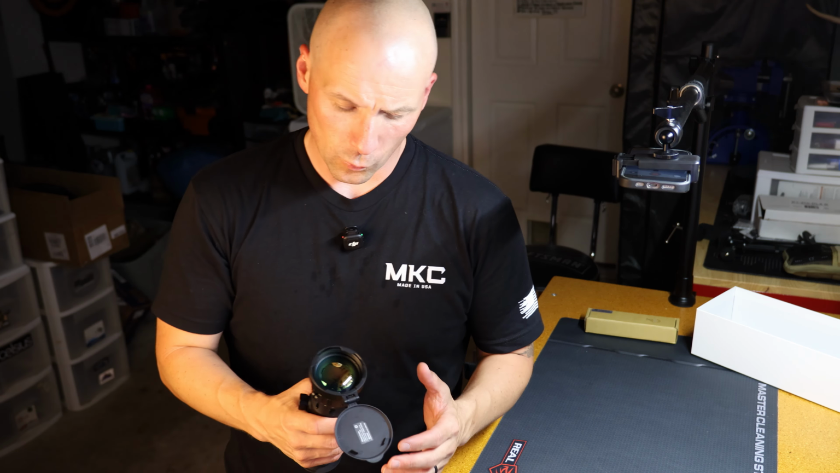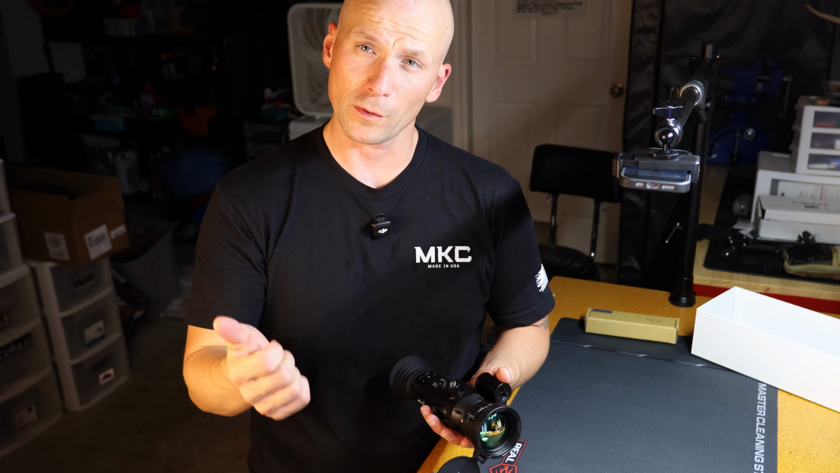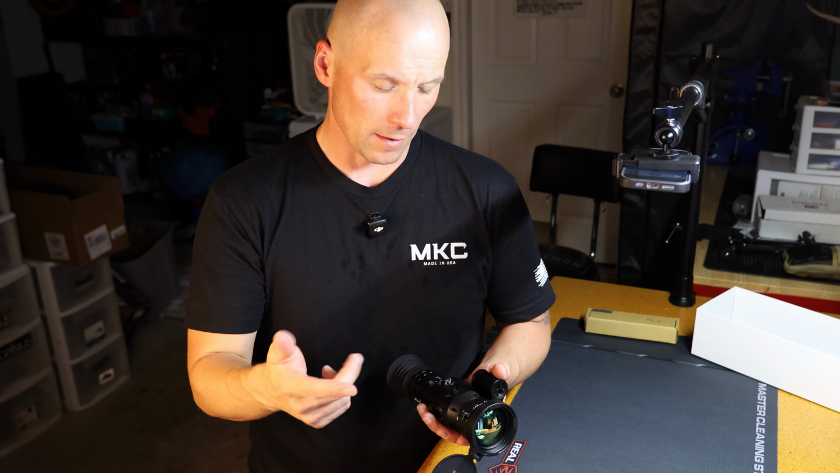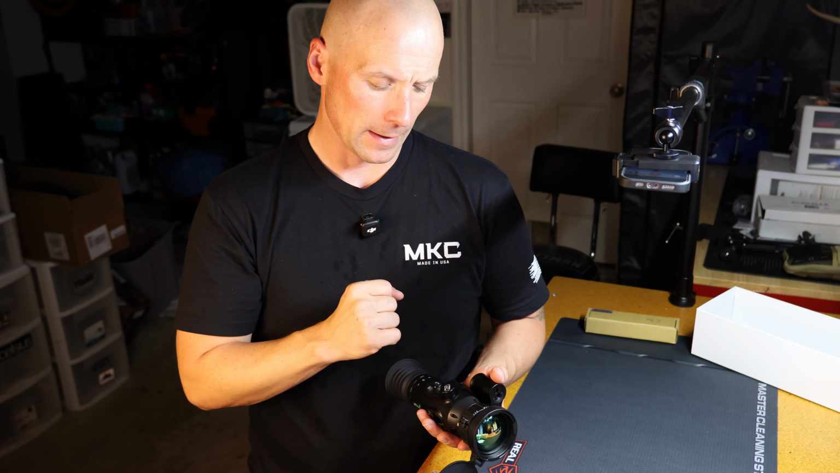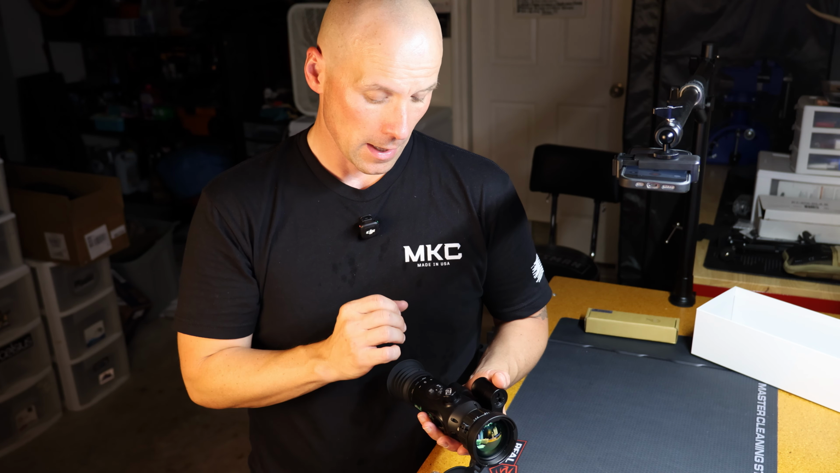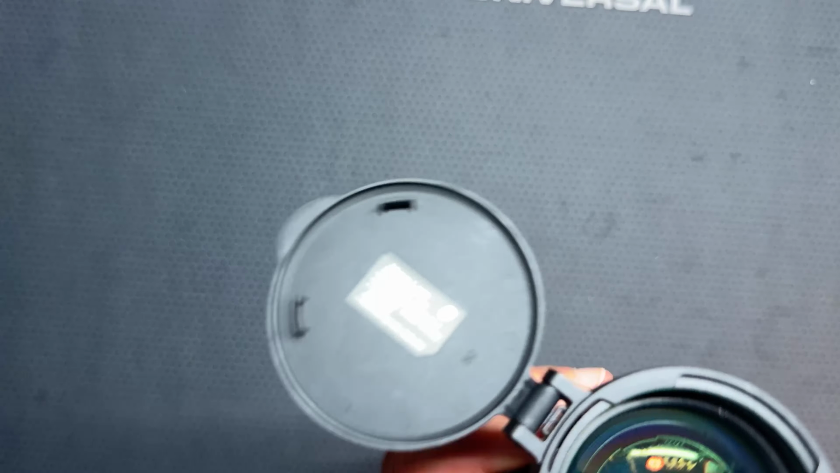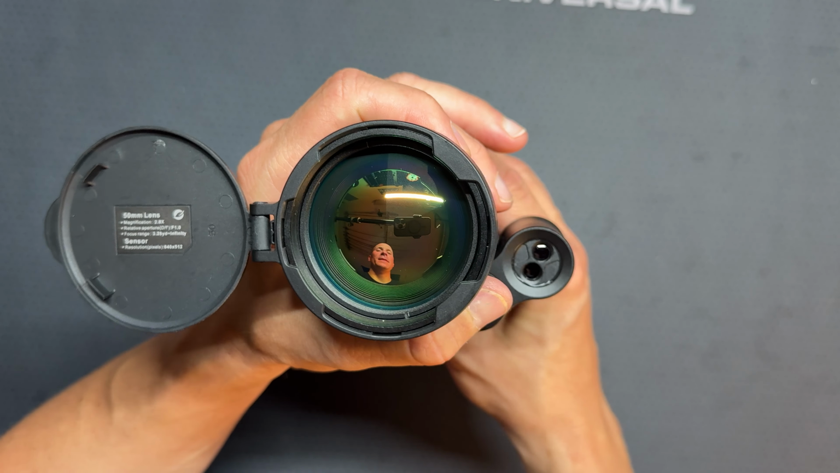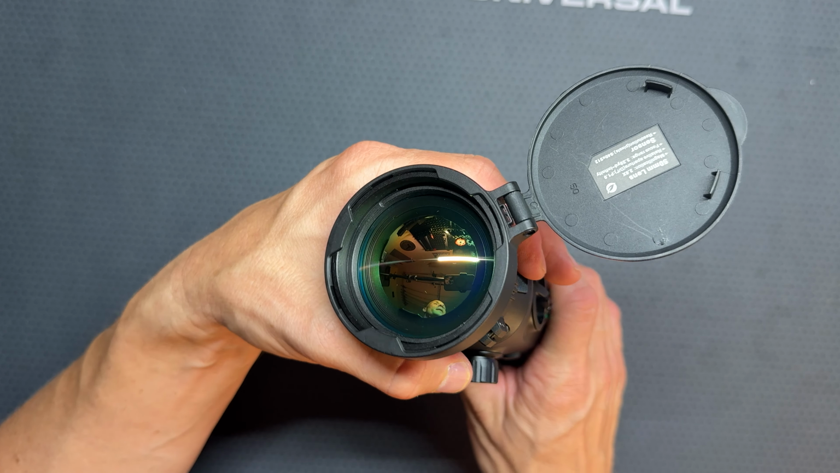All right, that was the 50mm lens. Kind of went through some of the settings there. I went through the city, the forest, and the different sort of tones that you can utilize in different environments. Went through some of the color palettes. That was the 50mm lens, and if you look at the lens, this thing is just massive. And again, it's a 50mm, so it's going to be pretty big.